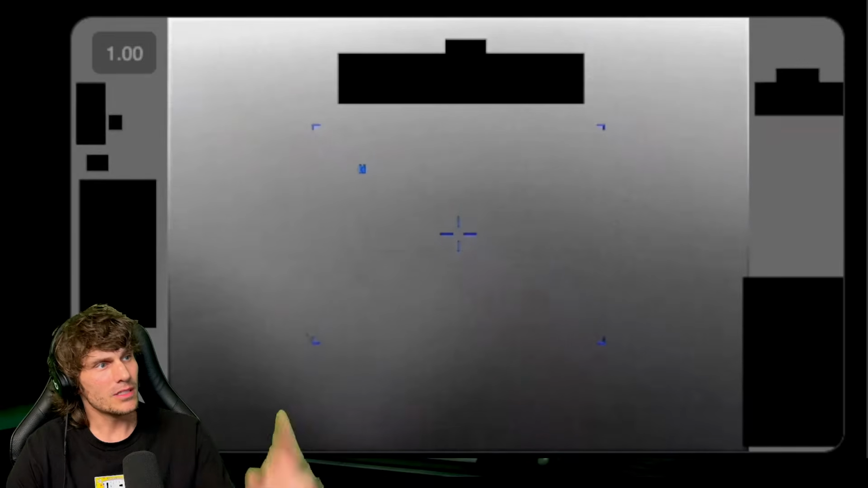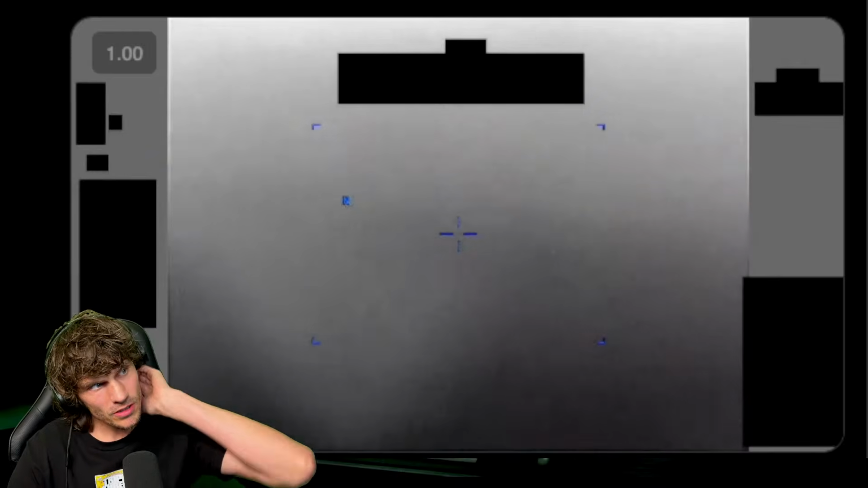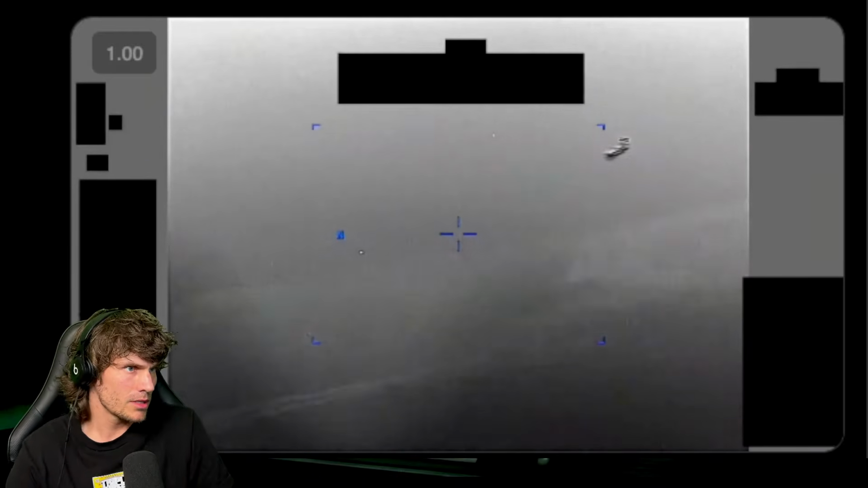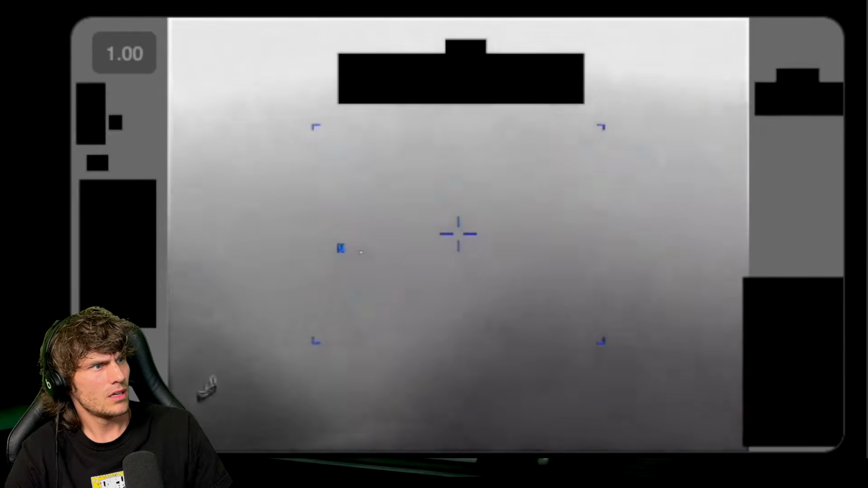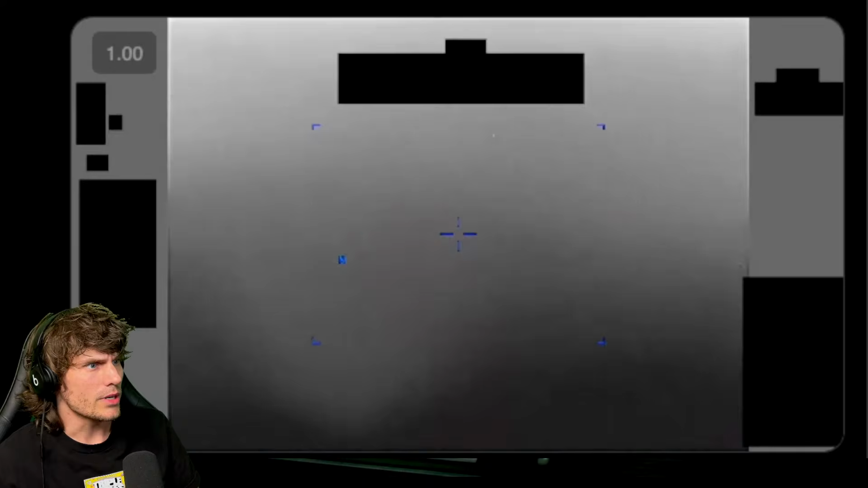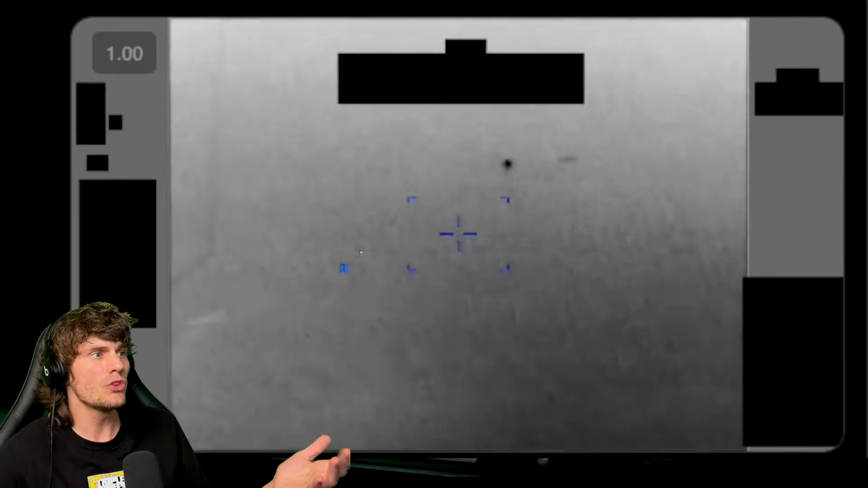Is it this one, the blue square? Is that what we're watching? Is it locked on? You can't tell. It must just be an orb or something. Oh, what is that? What was the thing in the sky? Where are you going? Oh, there's more things in the sky. All right, we finally got a good one. There's like two good ones in this whole video.